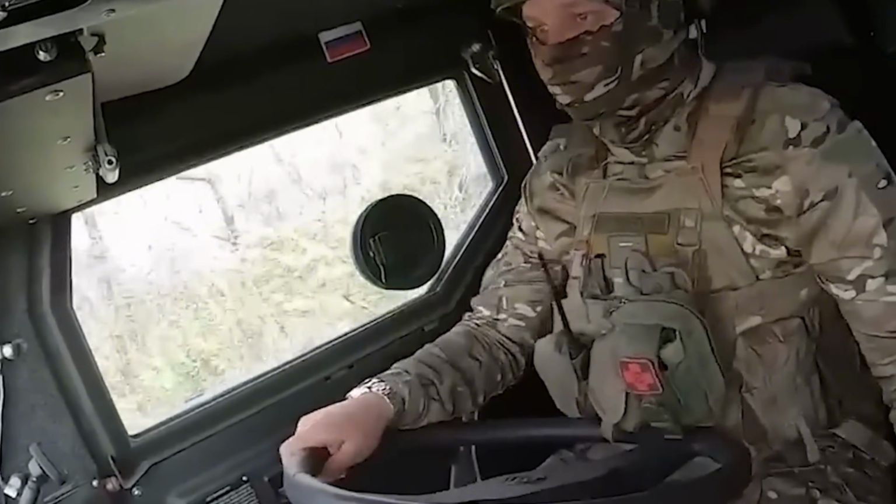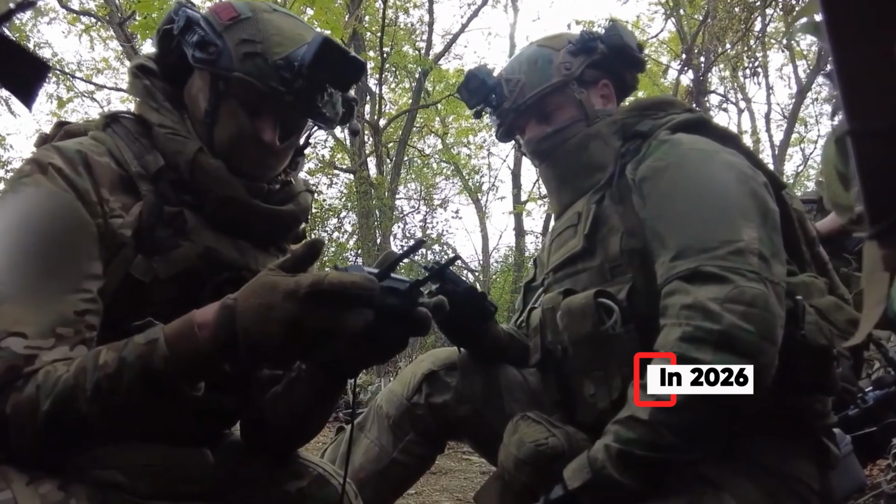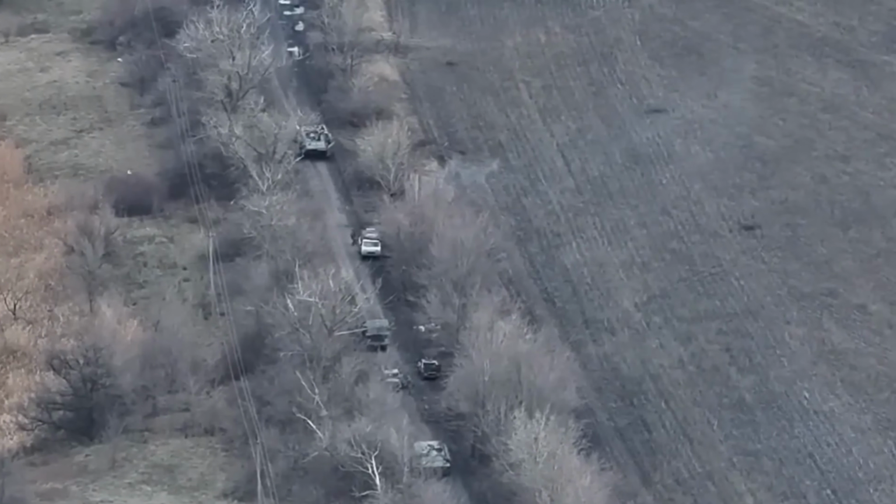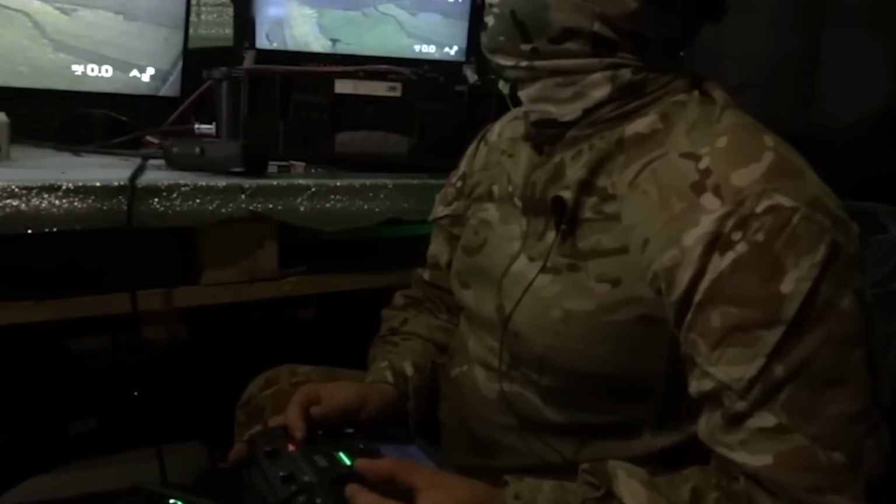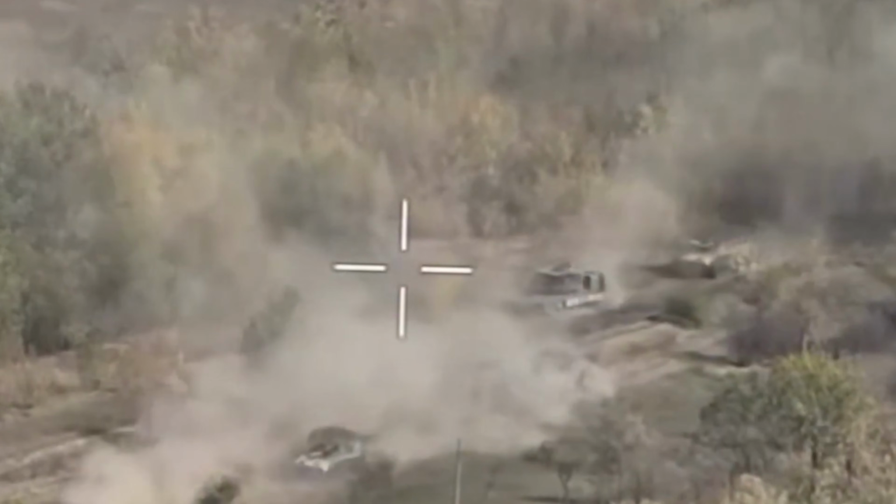A truck is no longer at risk only when it reaches an ambush point or crosses into artillery range. In 2026, the risk can begin much earlier. At the moment a UAV detects movement and keeps watching, across a zone of nearly 2 kilometers, every pause, turn, and delay can become useful information. And once enough information is collected, the next vehicle that enters the same route is no longer moving through empty ground. It is moving through a watched corridor, where the first visible sign of danger may come far too late.